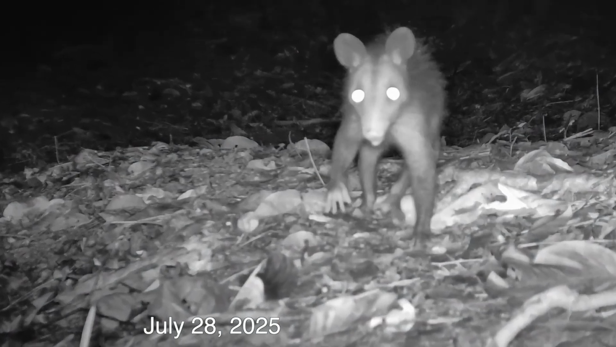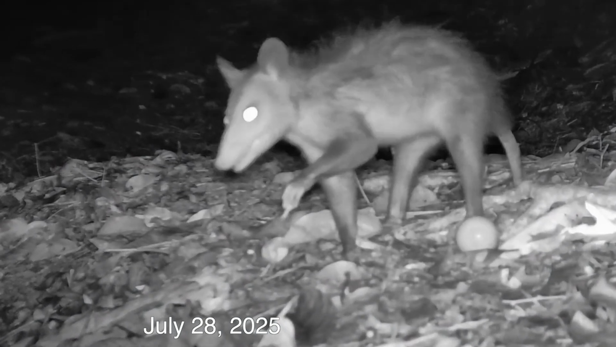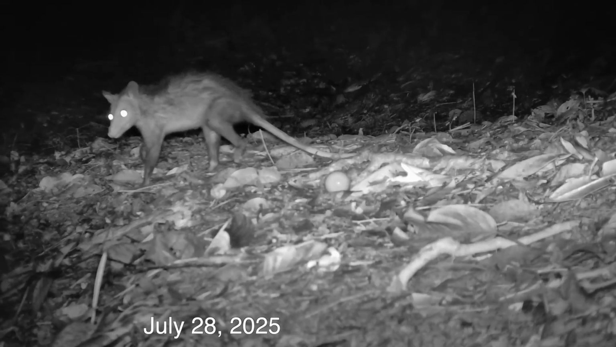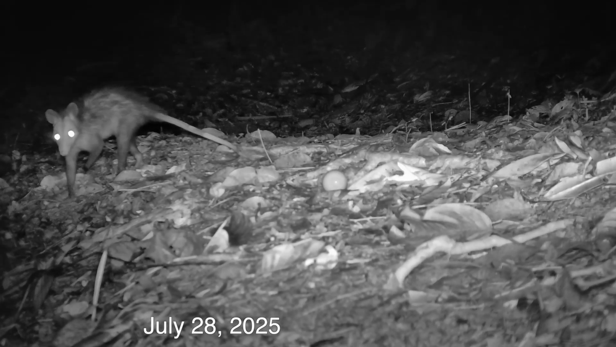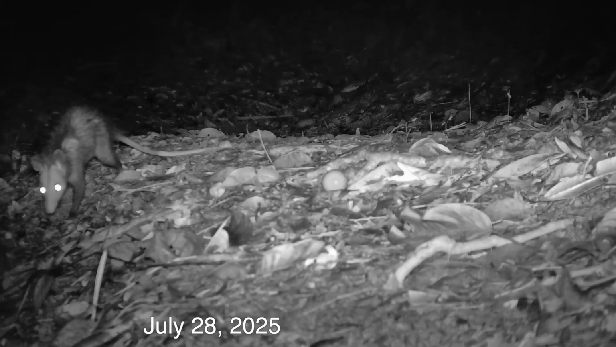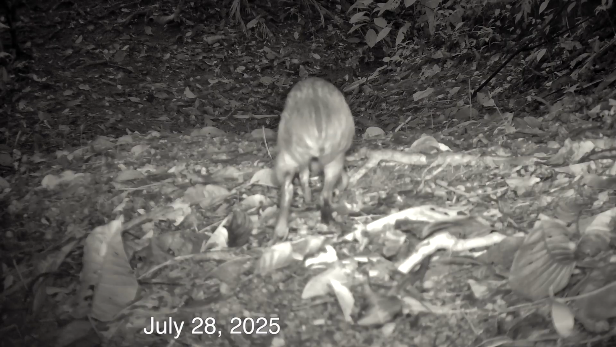Then, our first true egg predator arrived. However, it seemed spooked at the trail camera and lost interest and sidestepped away. Next, an agouti showed up.